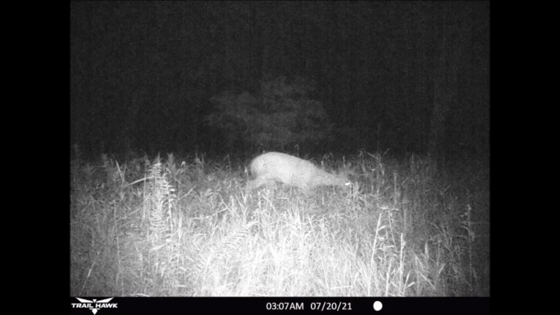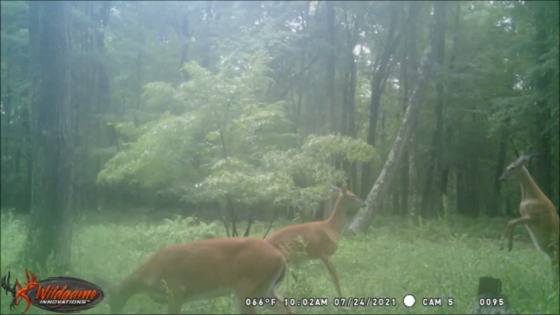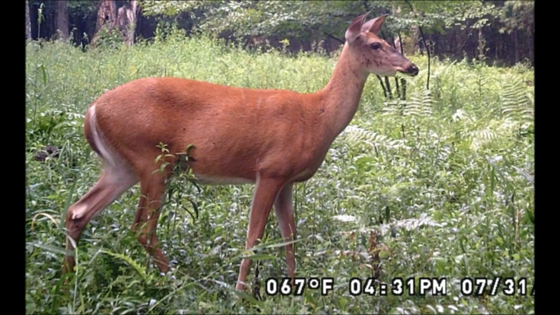But early morning on the 20th at 3:07 a.m., this buck appears in the food plot. And with a closer look, it appears to be one of the 8 pointers. Now, no further buck action occurs on the trail cams in July, but there was plenty of doe and fawn activity all month long. And again, while in close quarters on the food plot, does start to be more aggressive. And we close out July on the 31st with this healthy doe munching on some nourishment in the food plot.